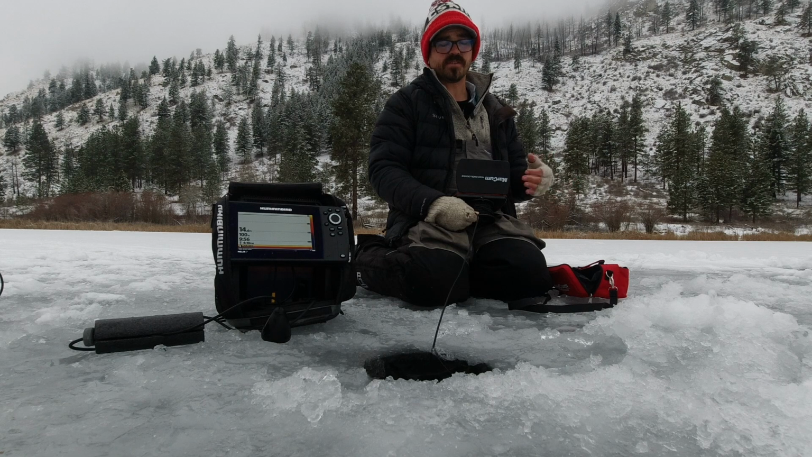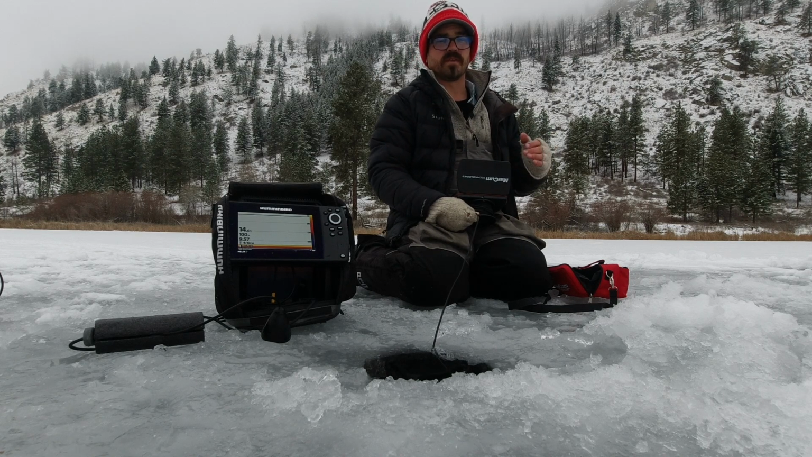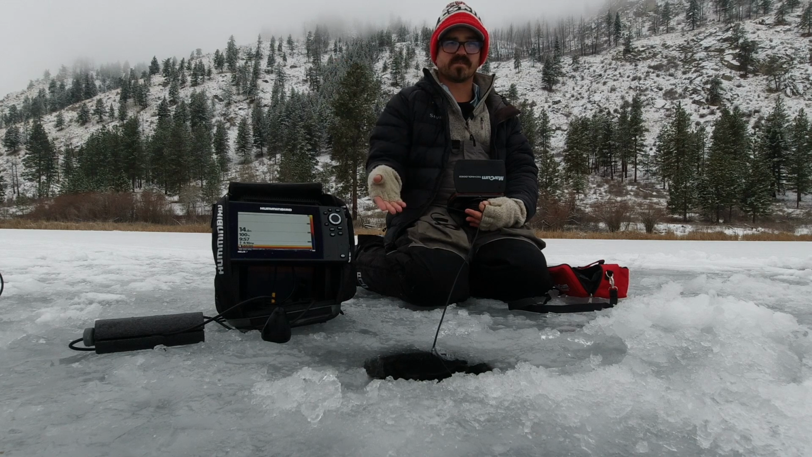If there's low light conditions, some of these underwater camera systems will have infrared or even visible white light like this one, which allows me to peer into the darkness and see what's going on under the ice even at night or in low light situations. Whereas with my sonar, it doesn't matter if it's the dirtiest water on planet Earth, it can still transmit a signal through it.